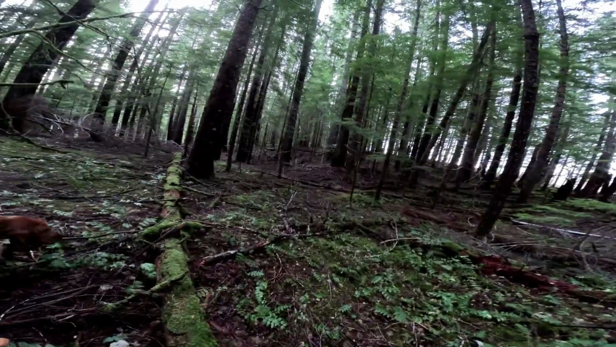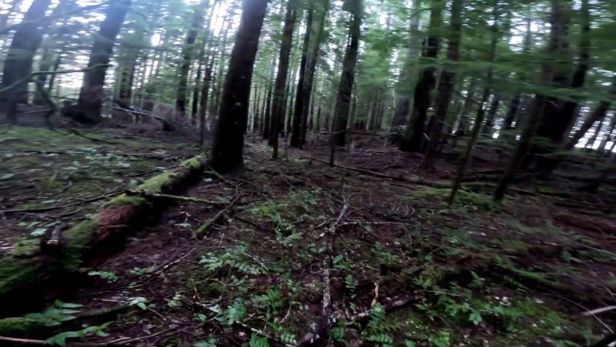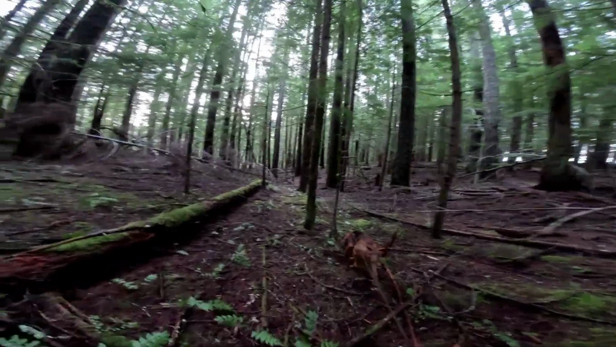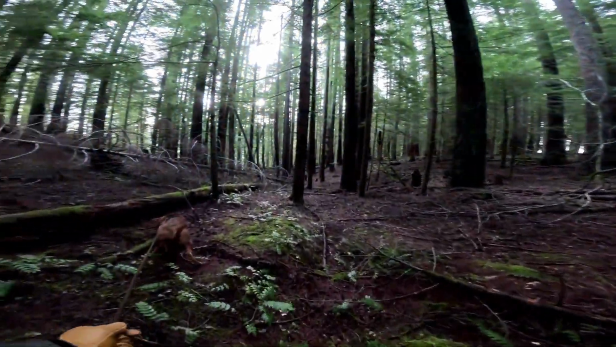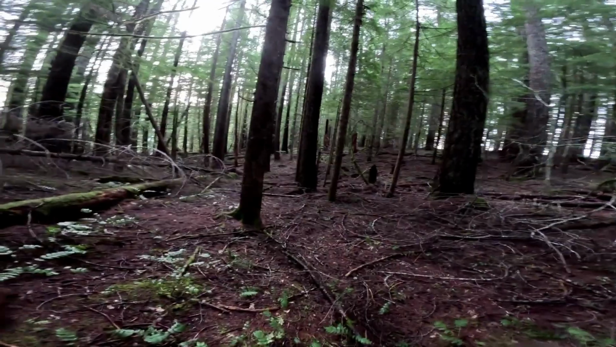We're gonna step over. You can see how they've knocked the moss off, and it's just a natural artesian well. It bubbles up, or artesian spring, excuse me. It bubbles up all year long, and the animals actually visit it all year long.